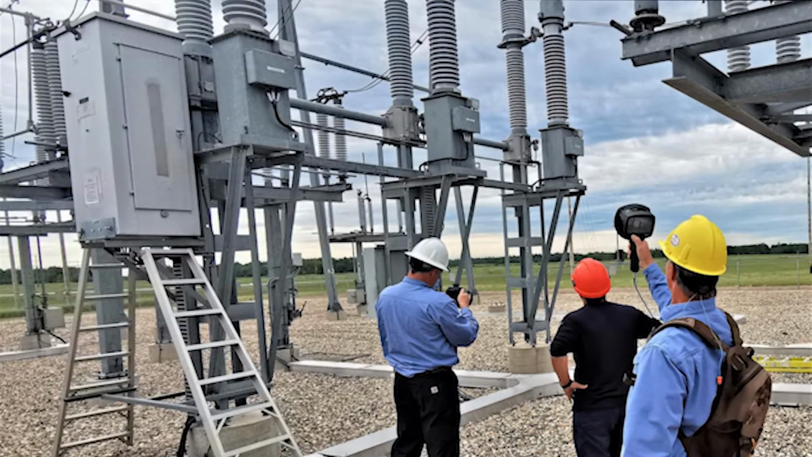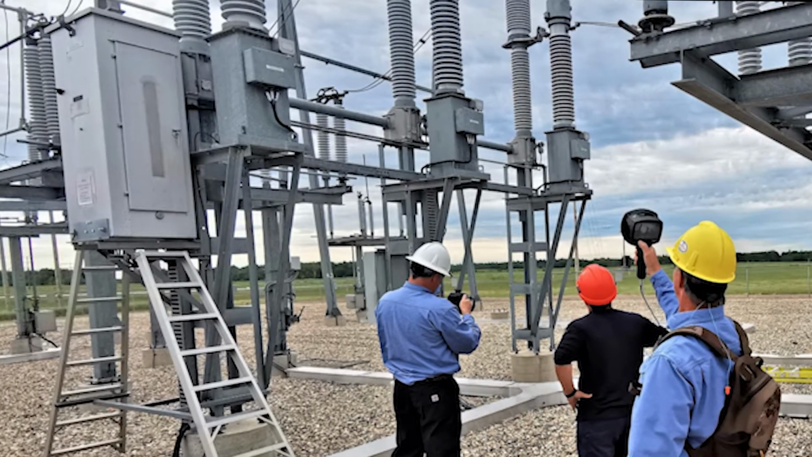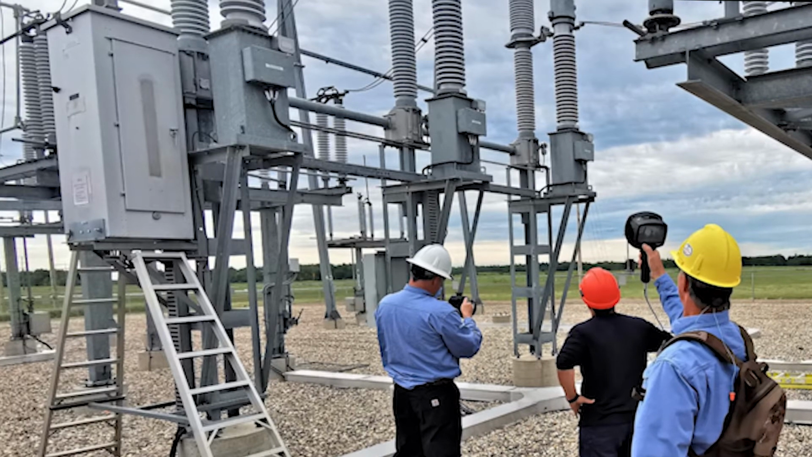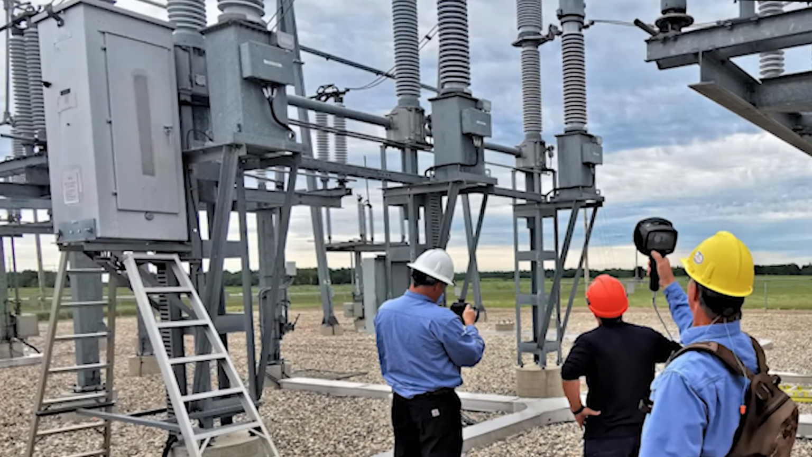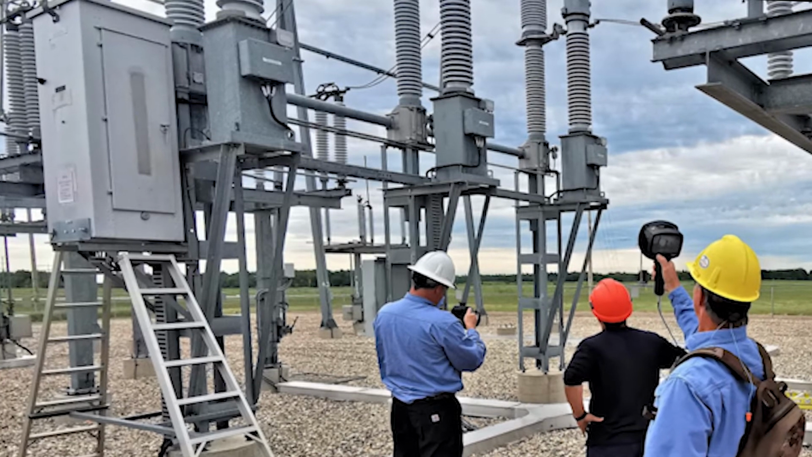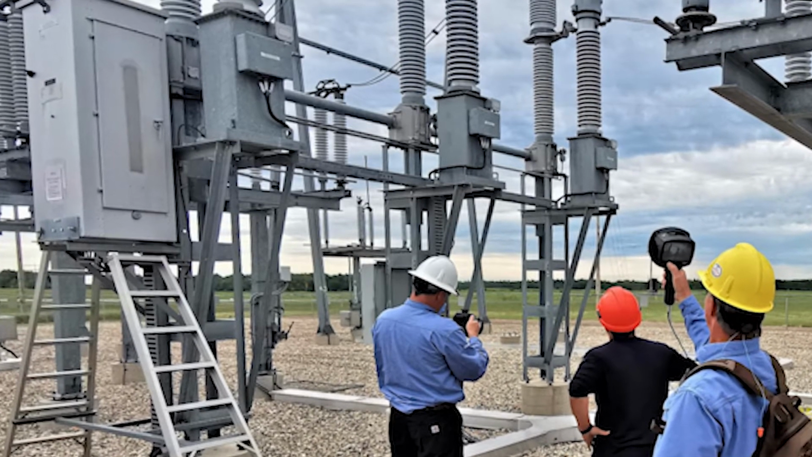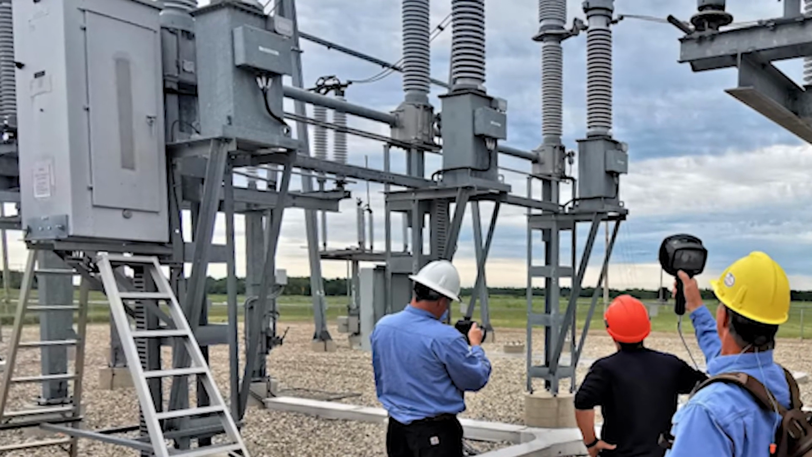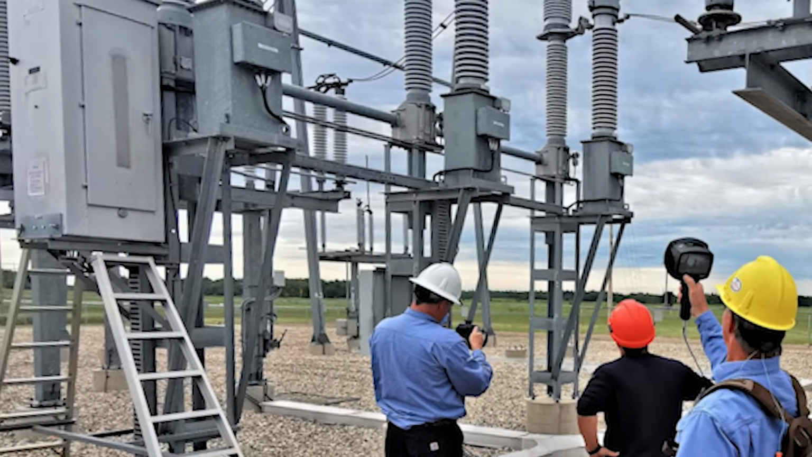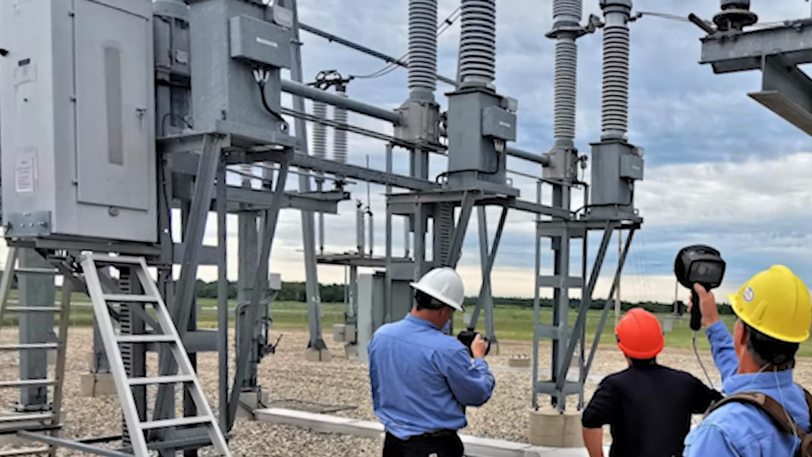In addition to simply taking images and video, the GS77 records audio. This allows us to annotate the video in real time. If there's something of particular importance, it can be recorded live on the video, and those comments can later be extracted and referred to in the report. The available camera array allows us to take full spectrum, infrared, or gas detection pictures and video, and FLIR's thermal imaging software allows us to toggle between them.